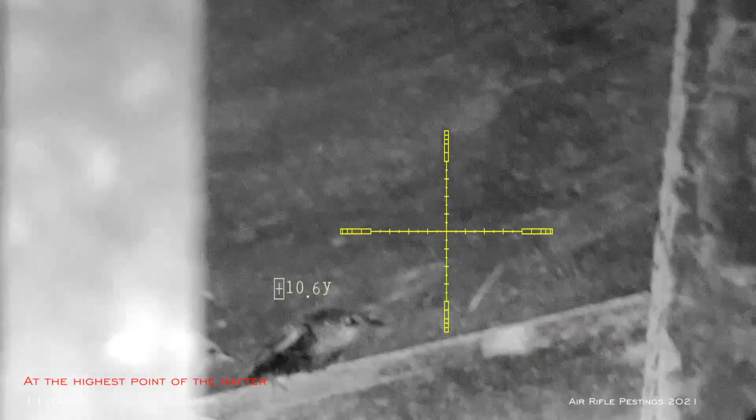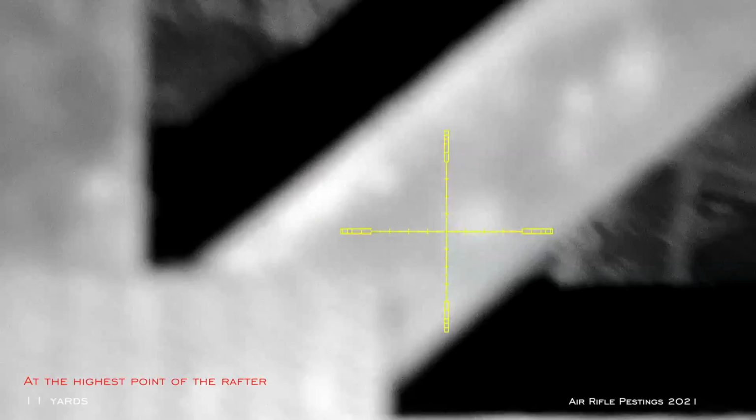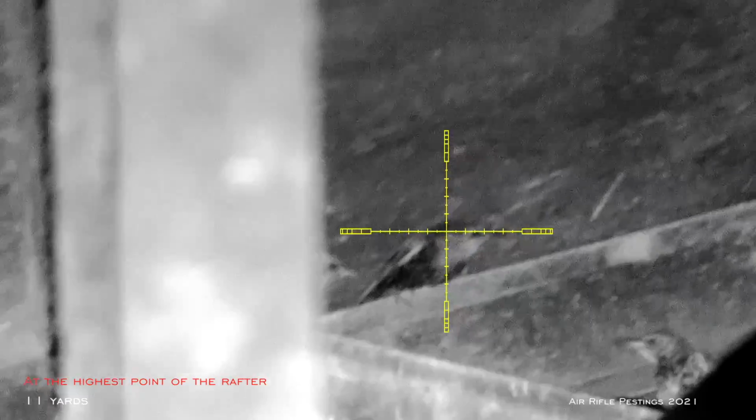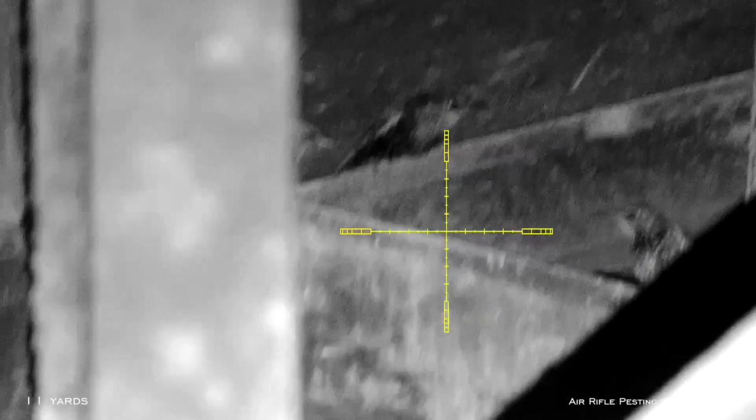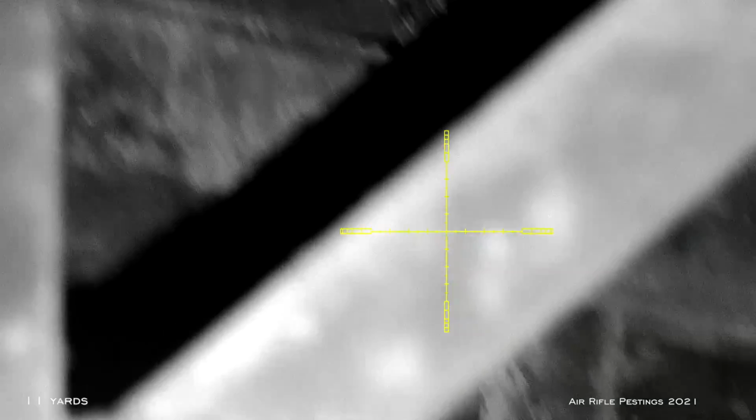So these two are at the very top of the barn. I had to search hard and finally found them. So I'm shooting them vertically up. I had to use my tripod at the highest point, and then I kneel down and point up. This shot is pretty tough to shoot, not very comfortable. However, it's only 11 yards away.